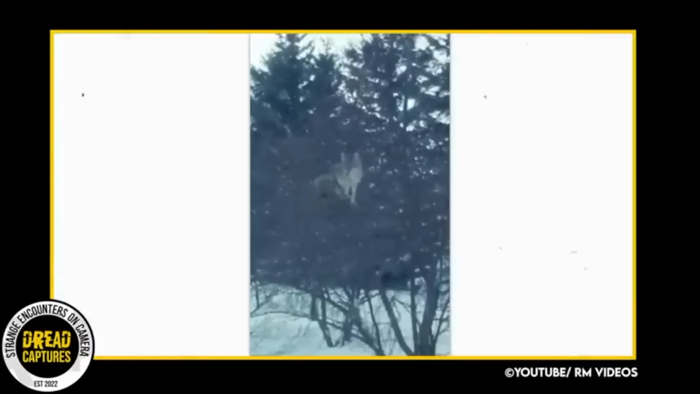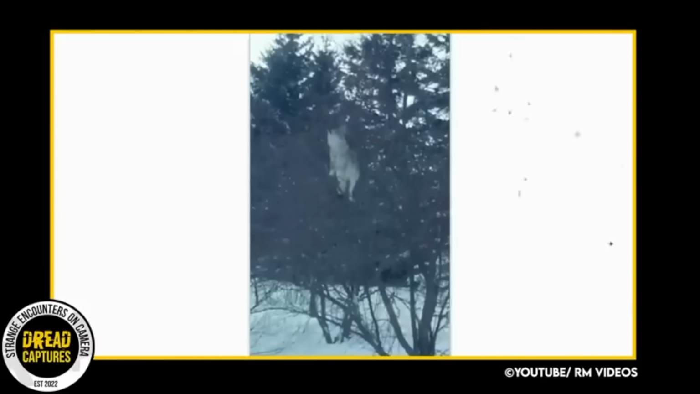Now, I will say I have never once seen this. A coyote in a tree. I can't imagine walking out to work one morning and seeing this. A coyote eating berries out of my tree. I mean, what is going on here? Has anyone seen anything like this? I have so many questions.